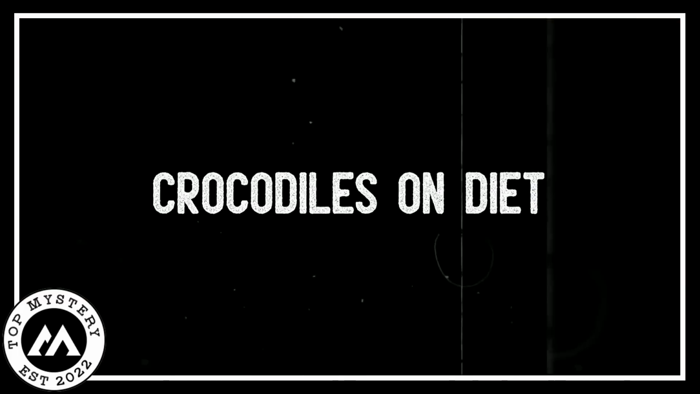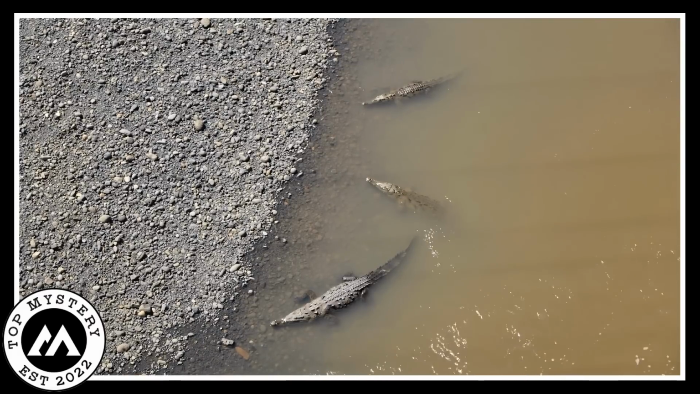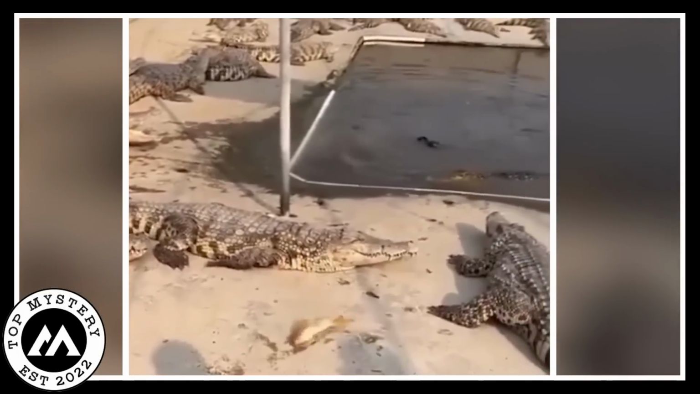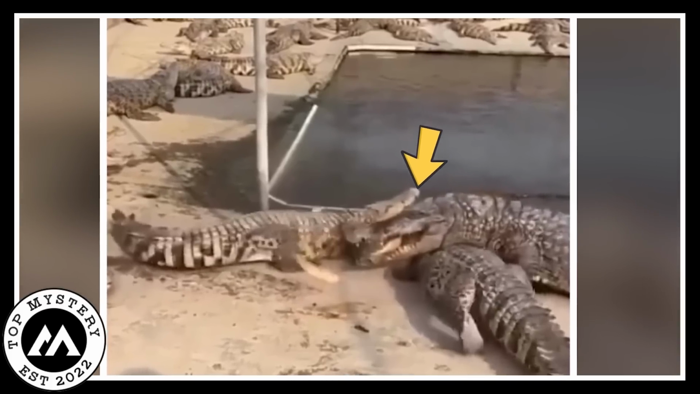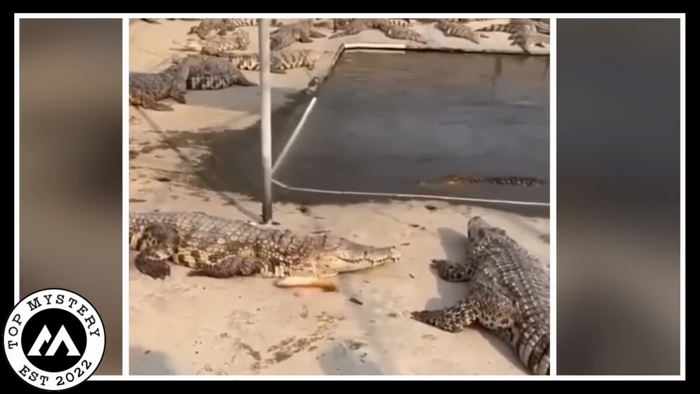Crocodiles on diet. Once 3 crocodiles were hanging out on the land, just doing their crocodile thing. One day, a delicious fish started flopping around nearby. 2 of the crocs, even though they really wanted to, did not eat the fish. But the 3rd crocodile could not resist and decided to snack on the fish. Now that is where it gets interesting.